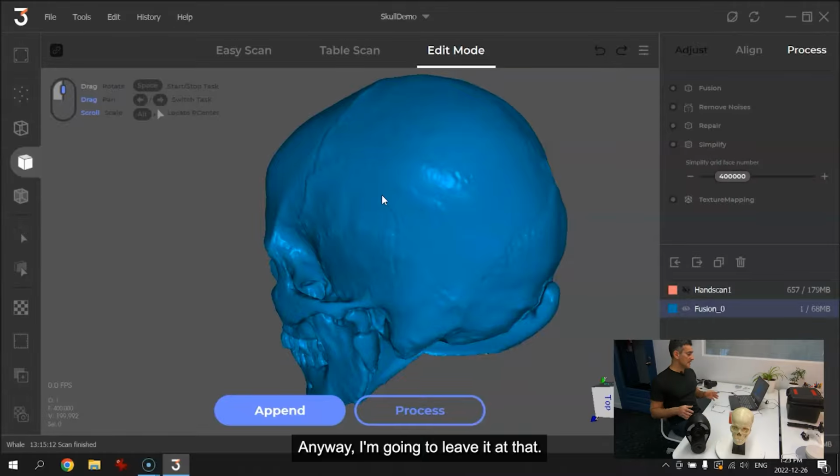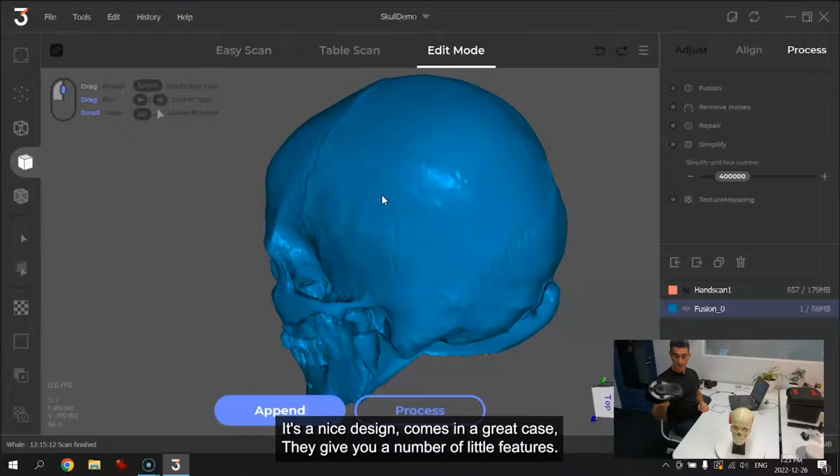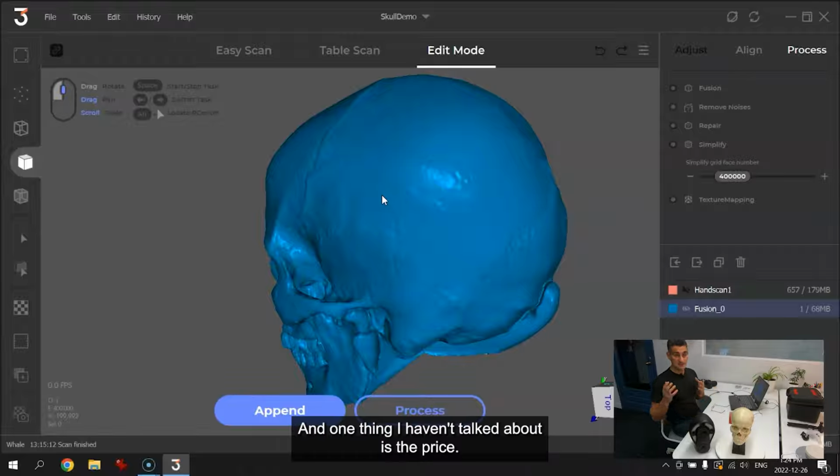Anyway, I'm going to leave it at that. I think that's a good introductory video on the whale scanner. Looks quite promising. It's a nice design. Comes in a great case. They give you a number of little features. And one thing I haven't talked about is the price.